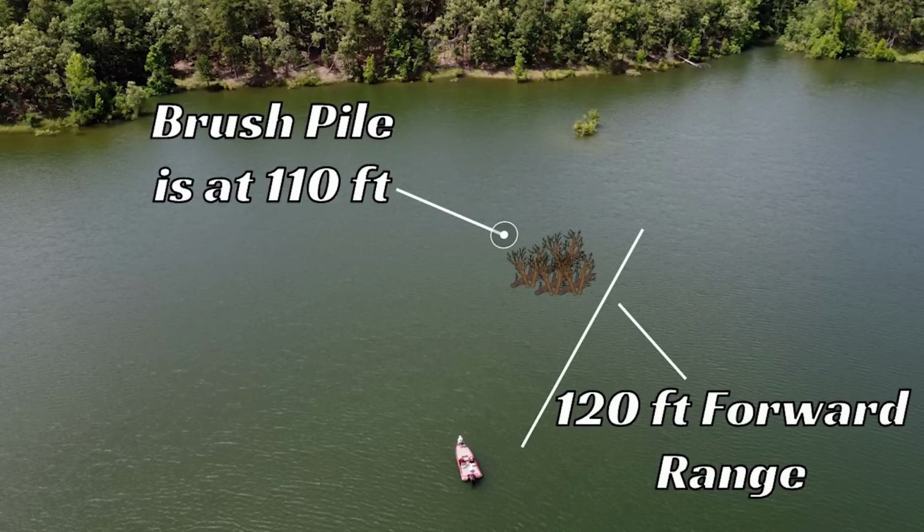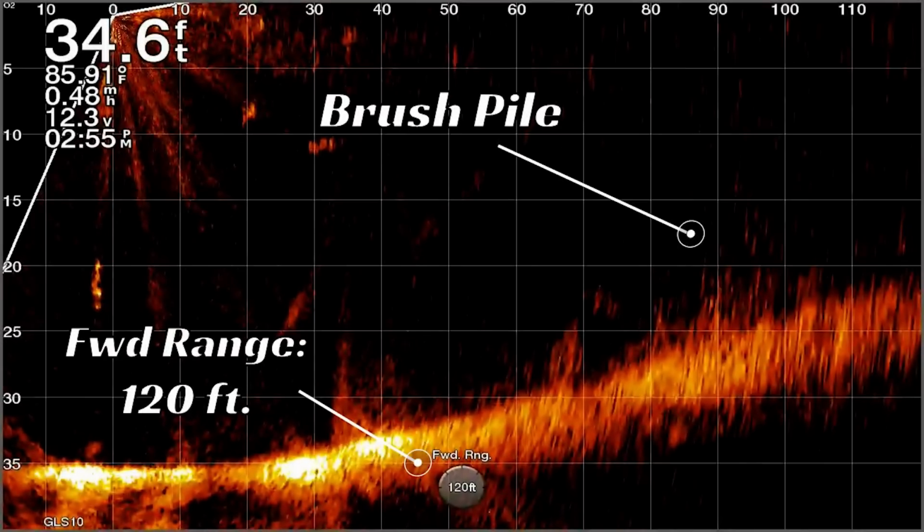Let me also clear up on having this forward range to the 120 to 150 feet. When we have it set up that far, we are not expecting to make casts at 150 feet. We are just looking at our targets that could be anywhere from 80 to 120 feet. And if you're still wondering, well, I cannot make a cast 80 feet or even 100 feet, then you might need to look at your whole equipment setup.